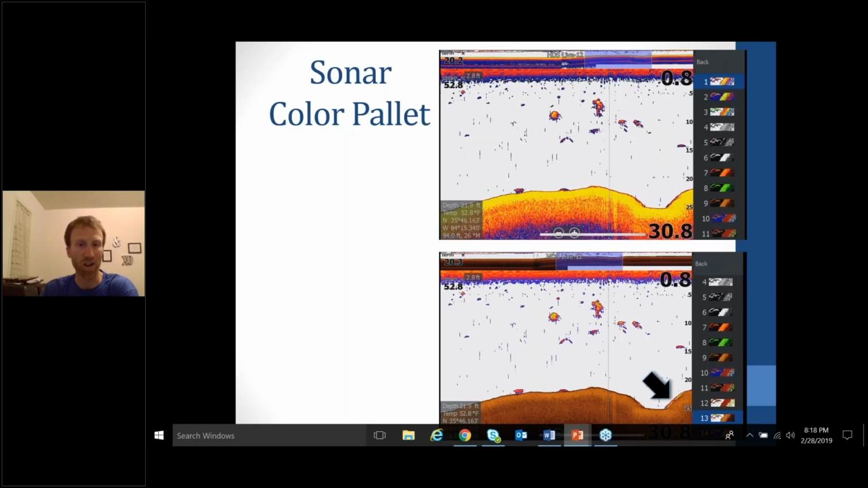For that very reason, I use color palette number 13: I can see some real subtle rock, or a real hard shell. If you're looking for shell beds and stuff like that, they will show up in that yellow and red on top of that brown. So for me, color palette number 13 is definitely the way to go.